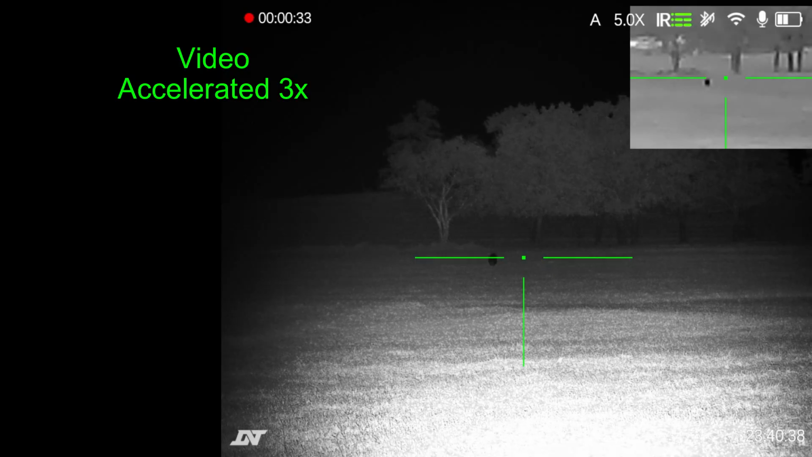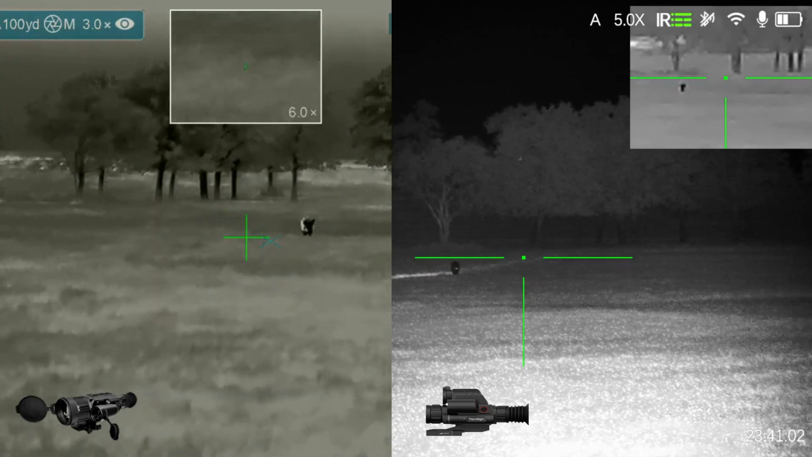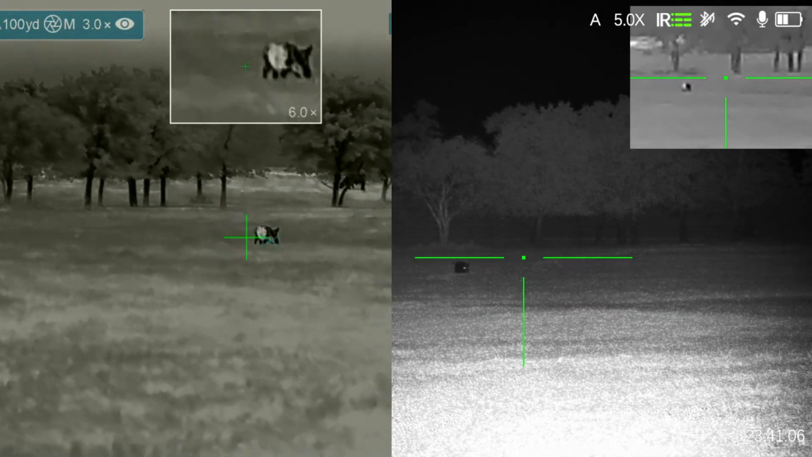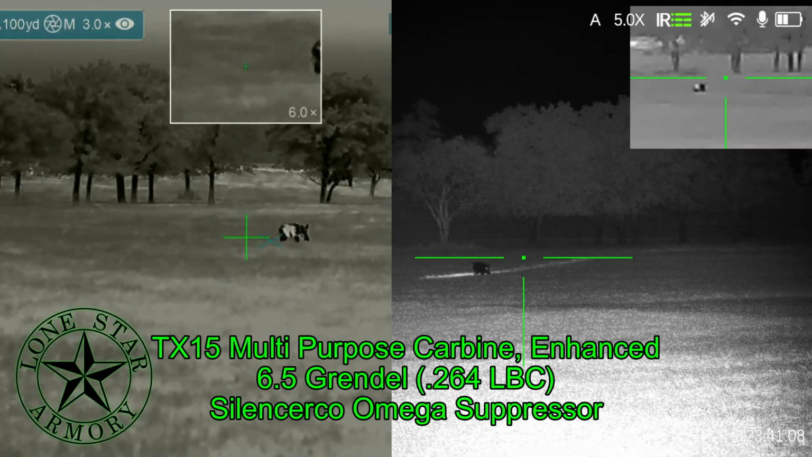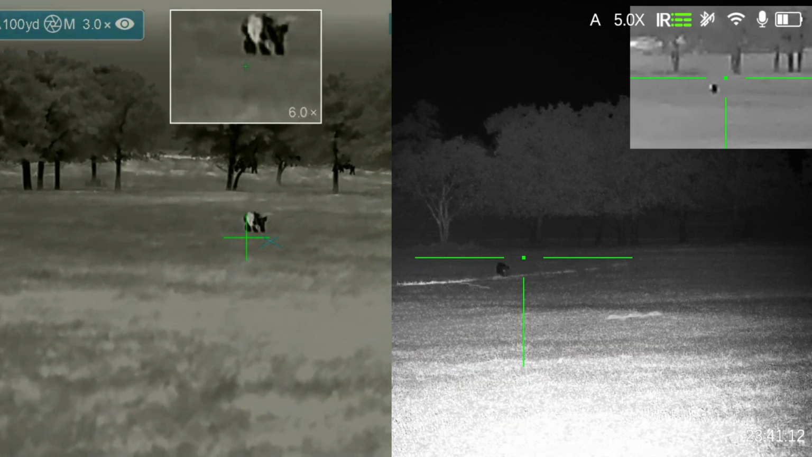And by this time I've moved way off to the left in order to try to clear some cattle in the background. And you can see the light from my laser rangefinder as I'm starting to light up the hog. Now you've got the side-by-side views. And for this hunt I've changed rifles. I'm now shooting a Lone Star Armory TX50 multi-purpose carbine enhanced at 6.5 Brindle, as you would imagine.